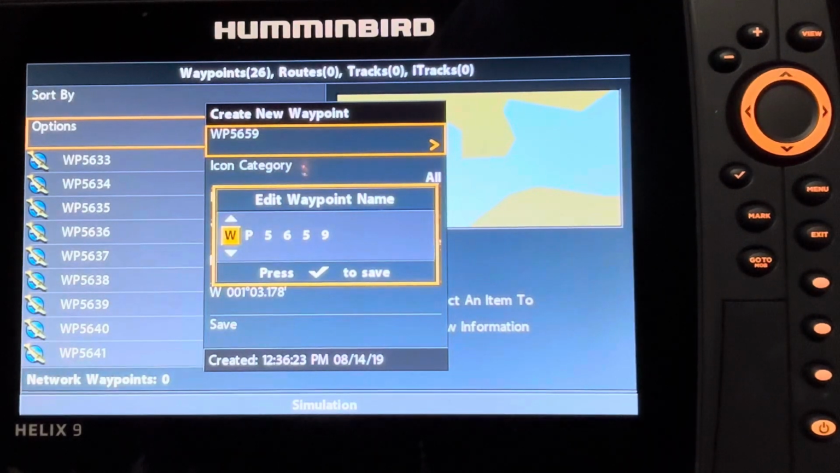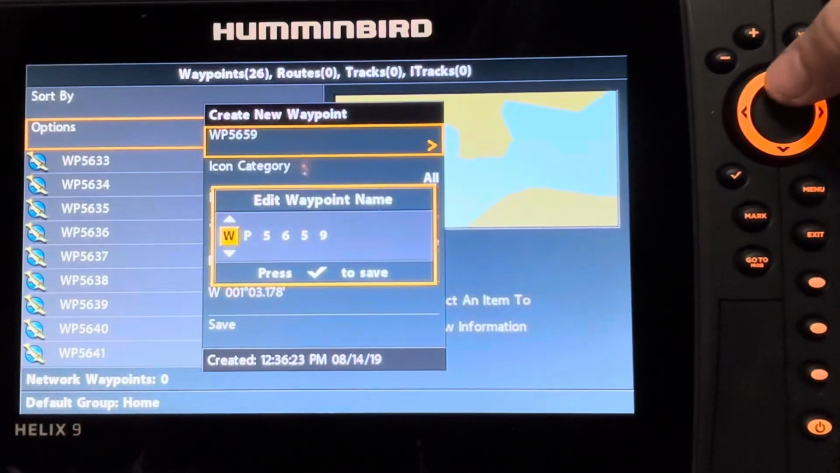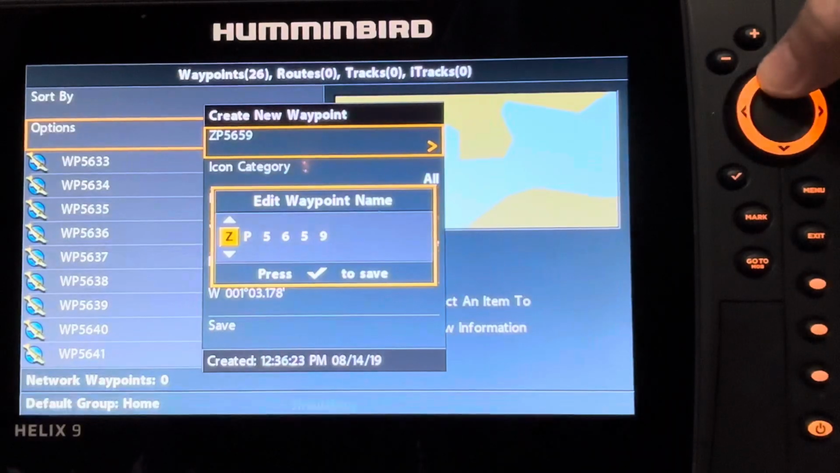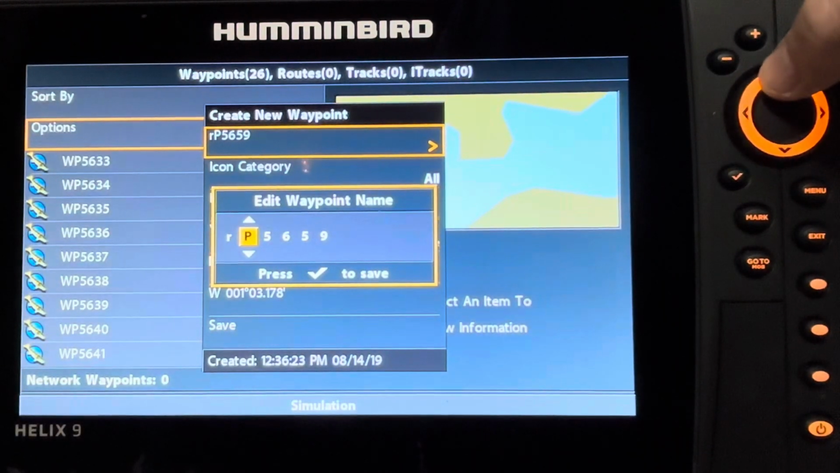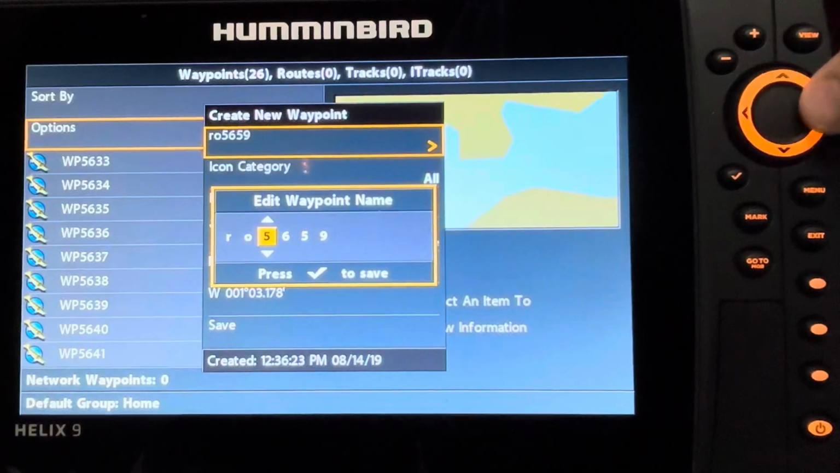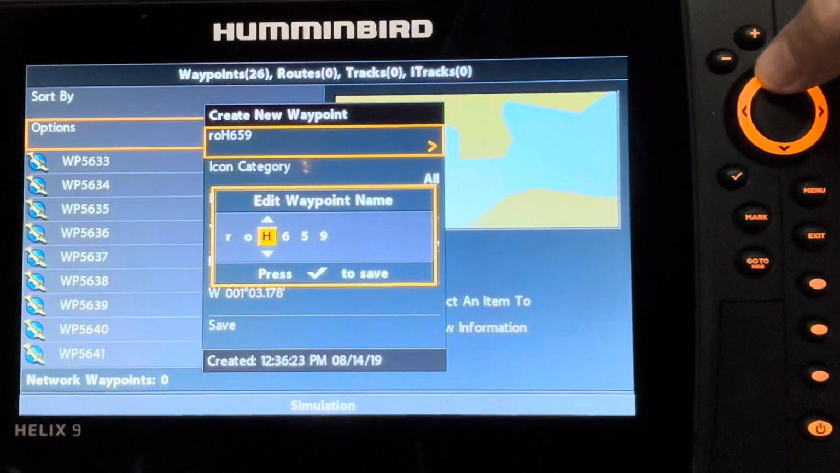Editing waypoint names or coordinates is not a hard thing to do on a Helix unit, but it does take a little bit of time. For example, if I want to change this waypoint name and I start to scroll through the options, I might get to a point where I'm going to call this a rock. Then I'm going to go here and I've got to scroll through, and it doesn't take a tremendous amount of time, but it definitely does take some time.